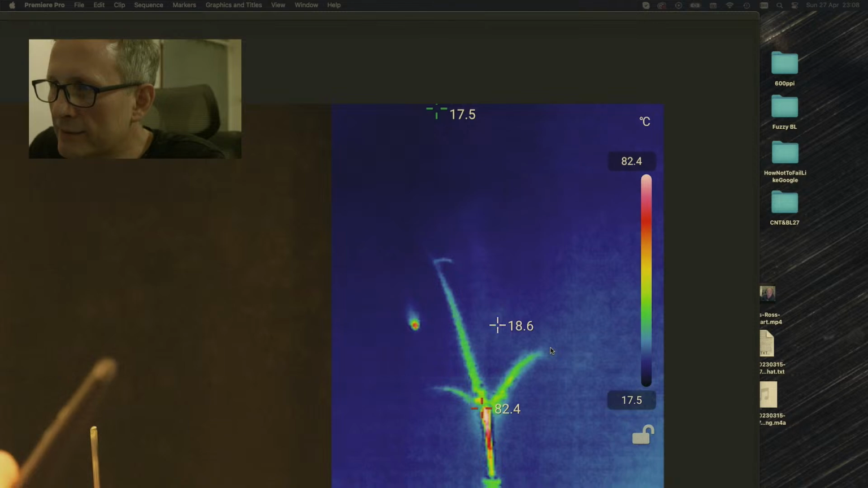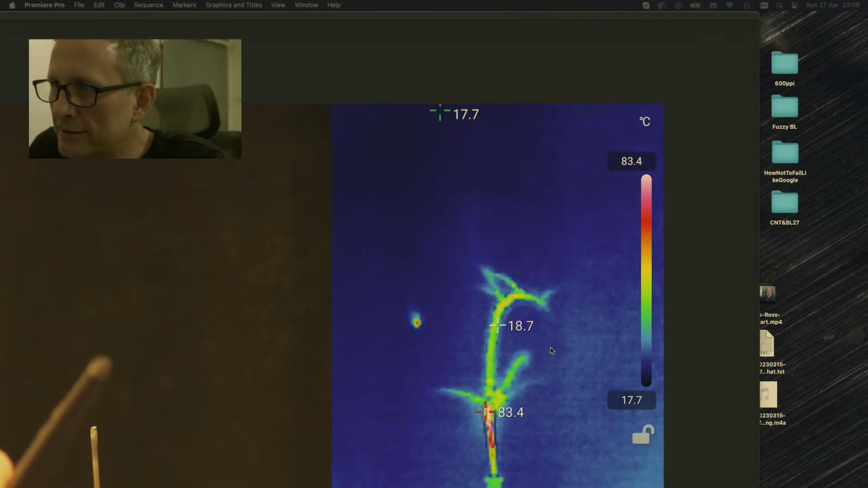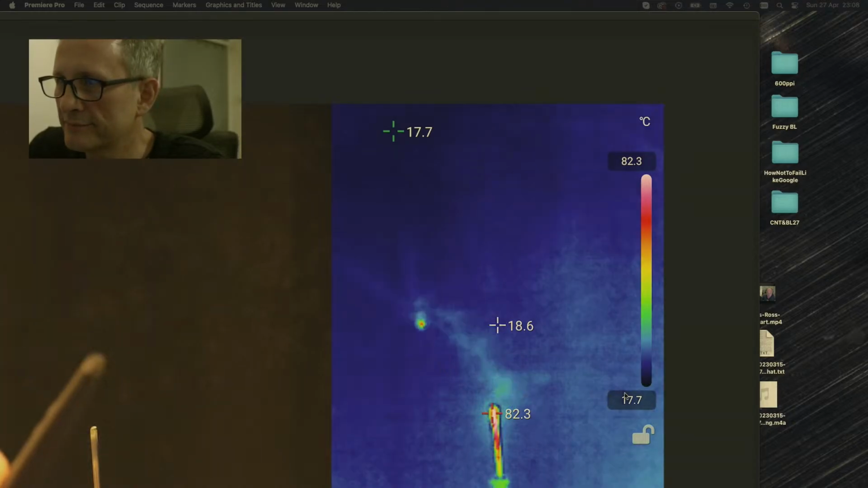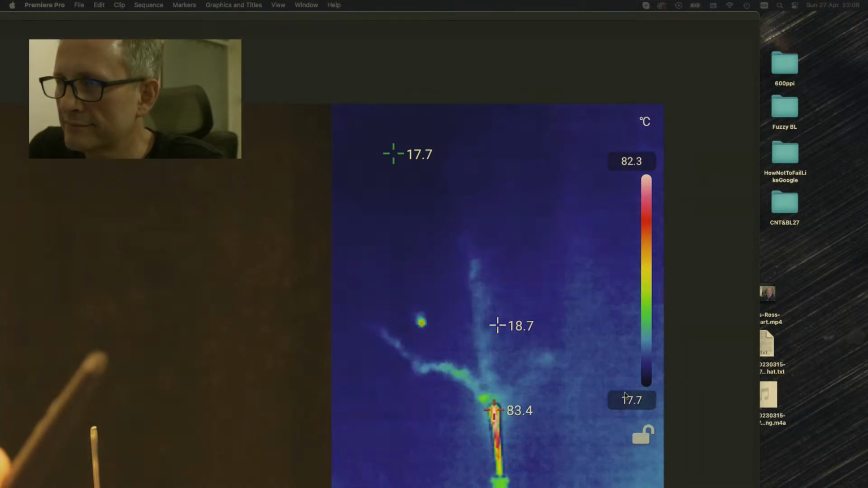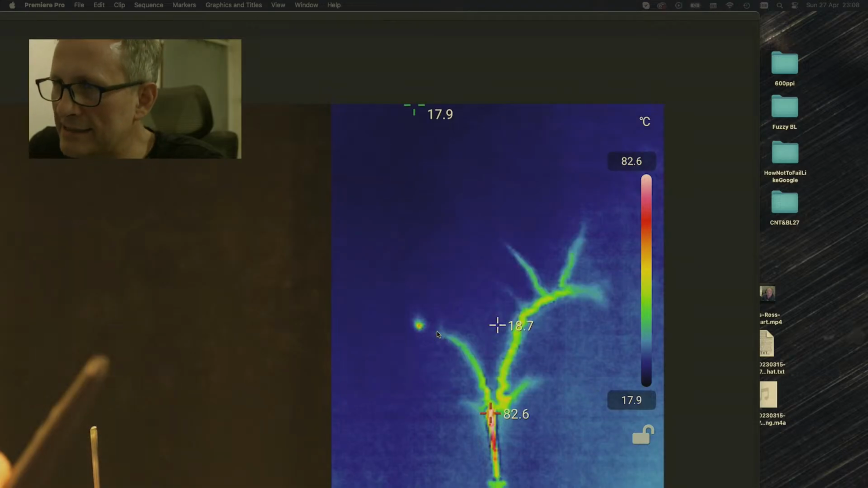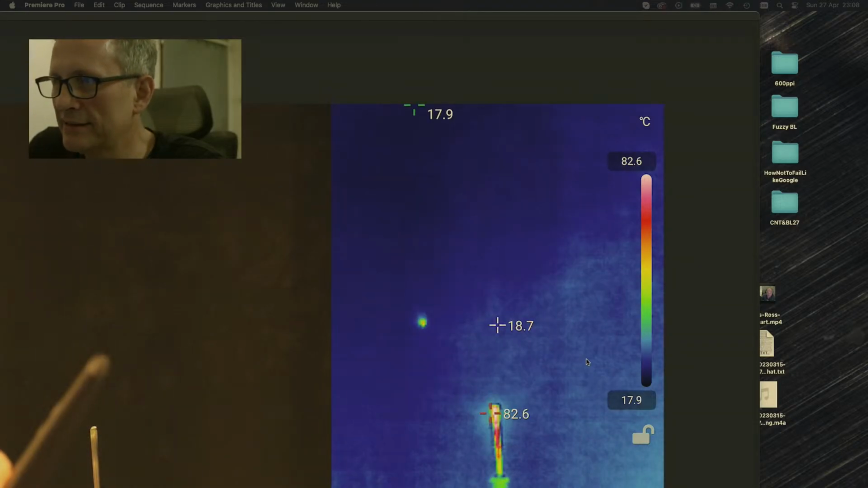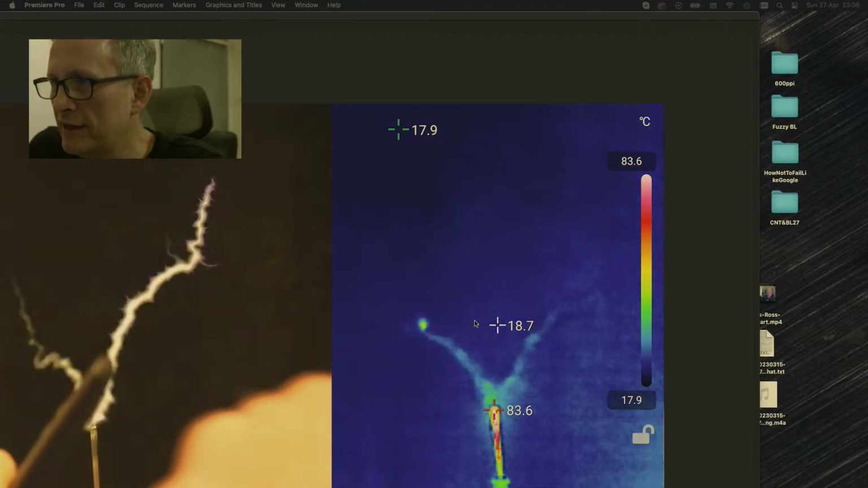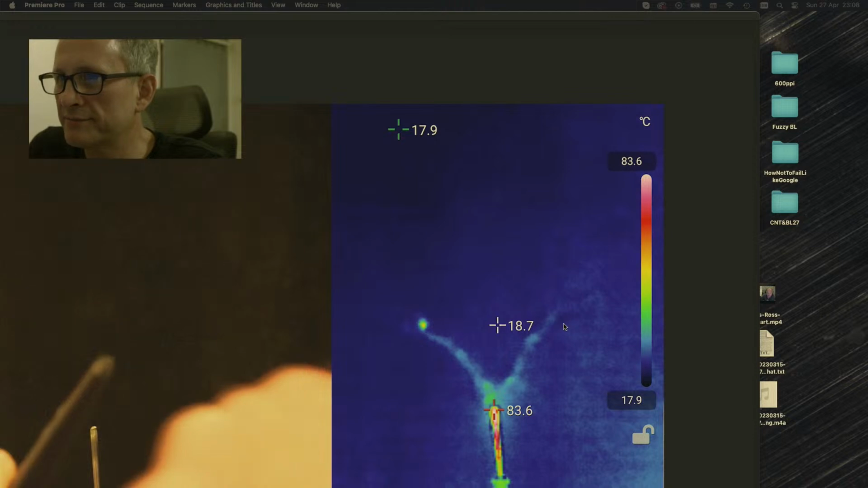Okay, here we go. Right, so this discharge appears to be attracted to it. And this is unfortunate, that we don't have 25 frames a second. Again, this discharge appears to be attracted to it. This one, maybe a sub-branch is going over to there, not conclusive. This one appears to be attracted to it.